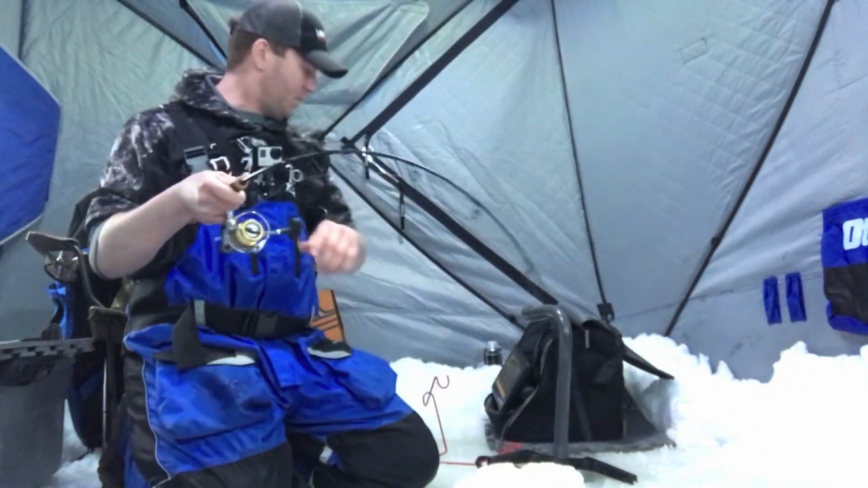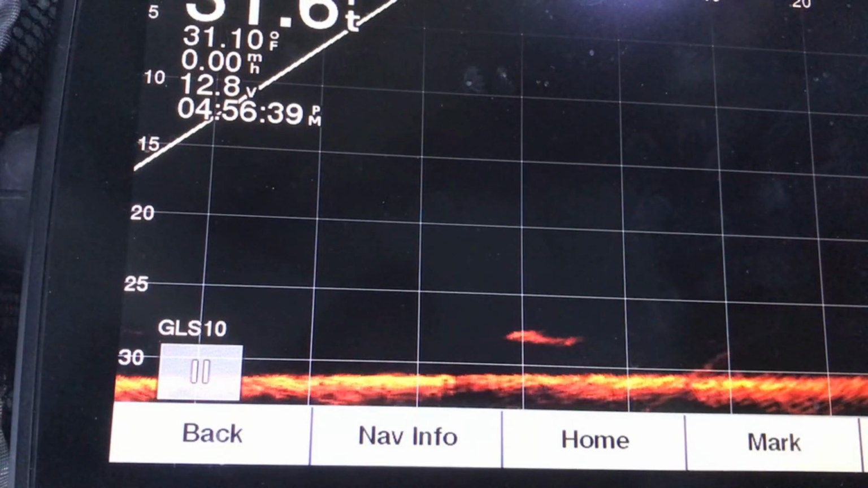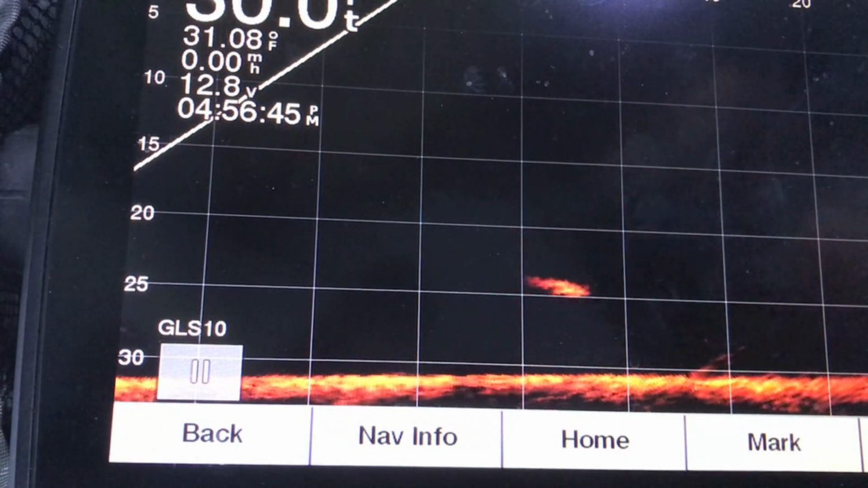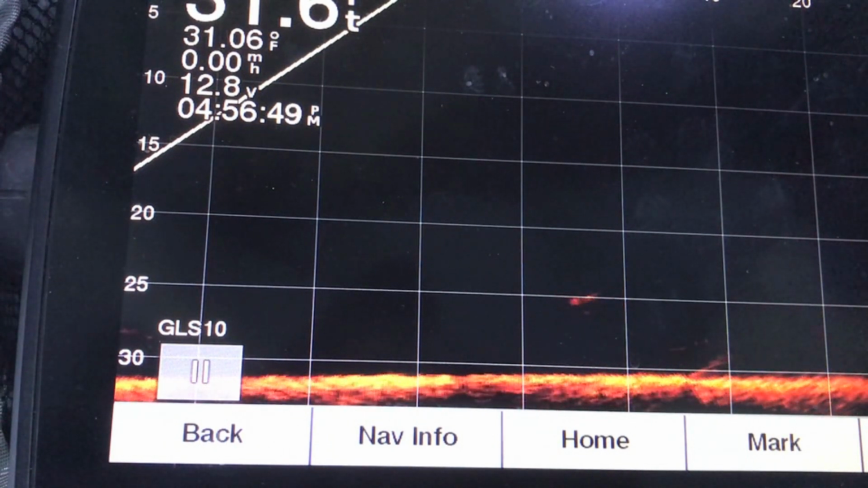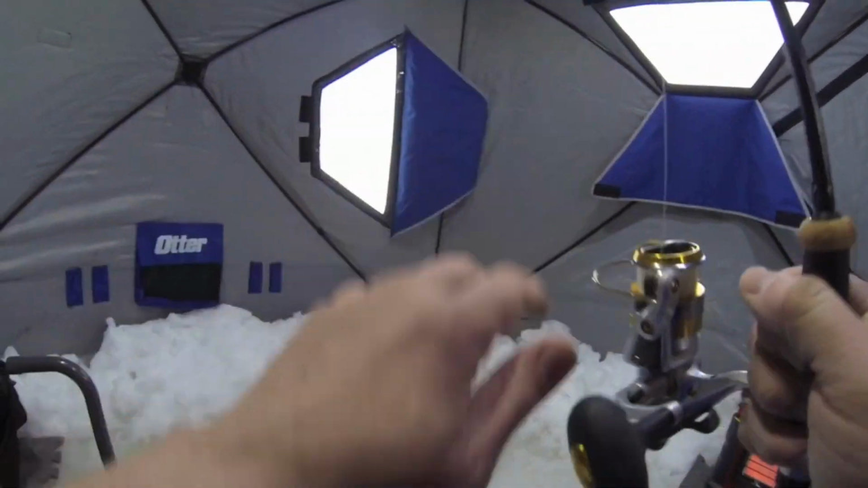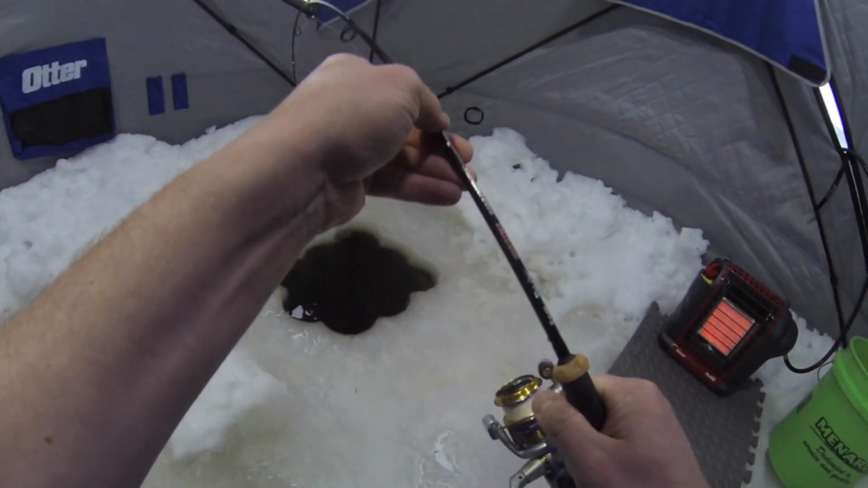See if I'm feeling gutsy enough. Oh yeah. Well, there he is. You can kind of see him down there. That is awesome. He looks like he's not as small as I thought he was.